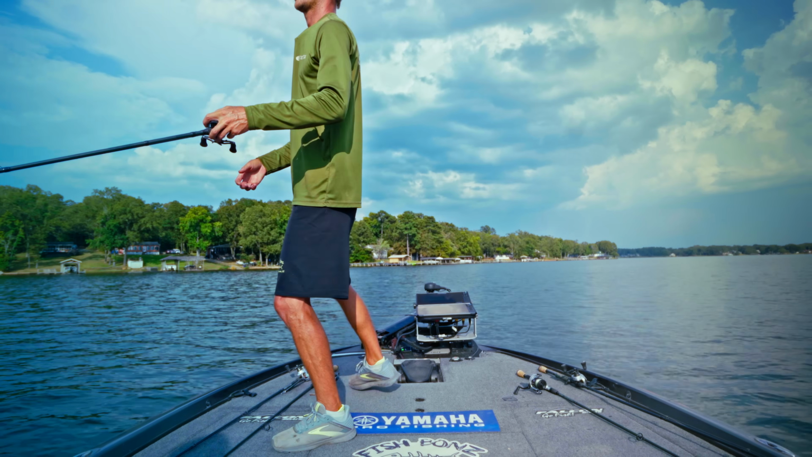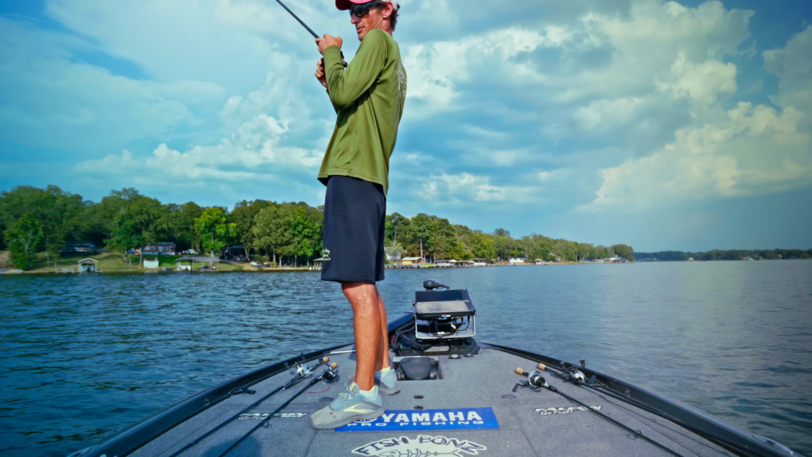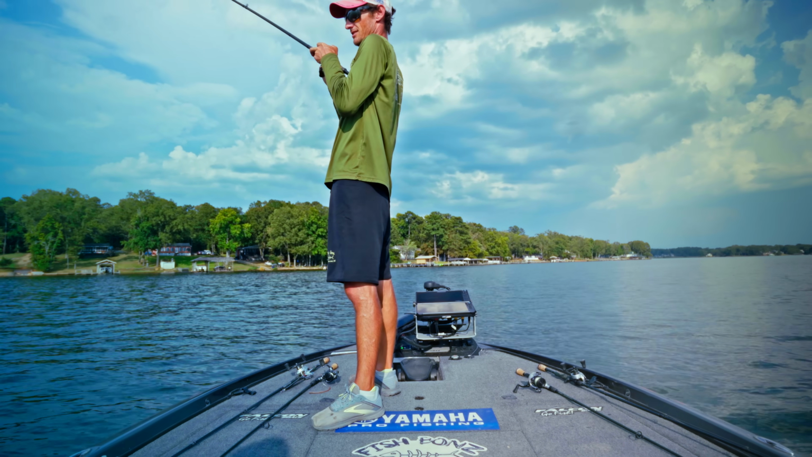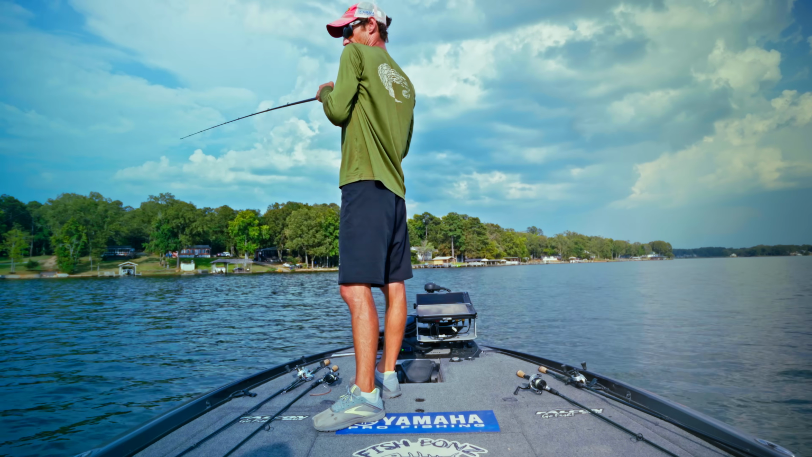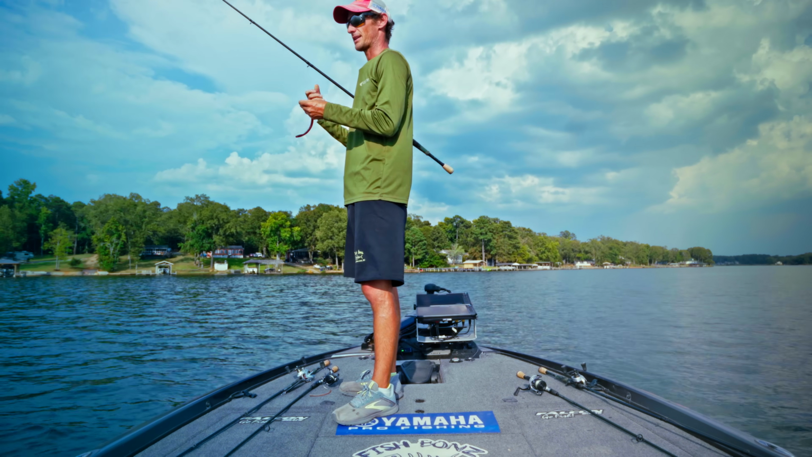Got a fish right there. Got him. Still one of the best ways to catch them all summer. Oh, he came off. There's another spotted bass.